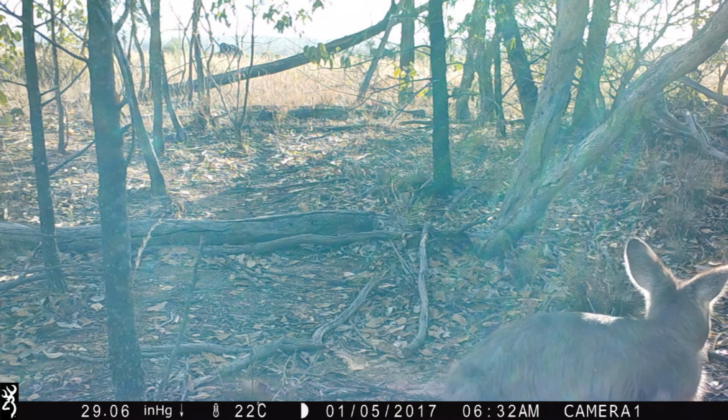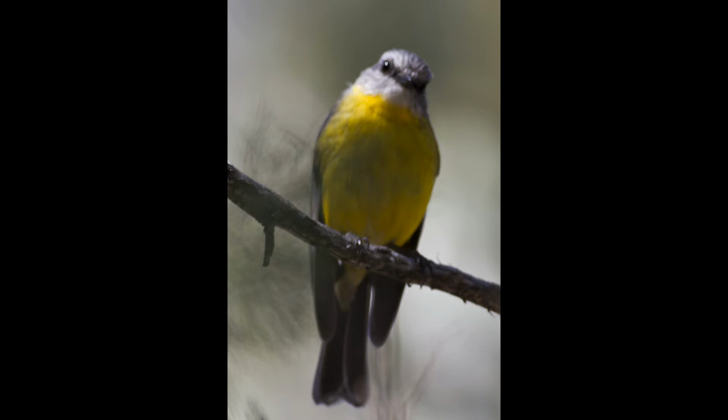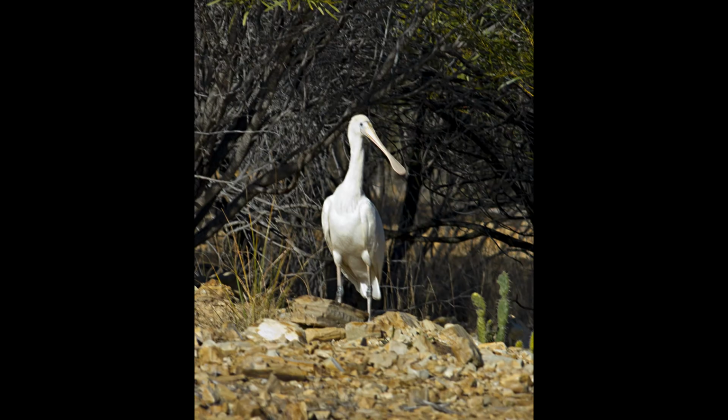And his wild mate does a wild jump as he comes by him. A couple of wallabies, wild pig, the robin, duckbill, not duckbill, spoonbill, comes there to the water hole.